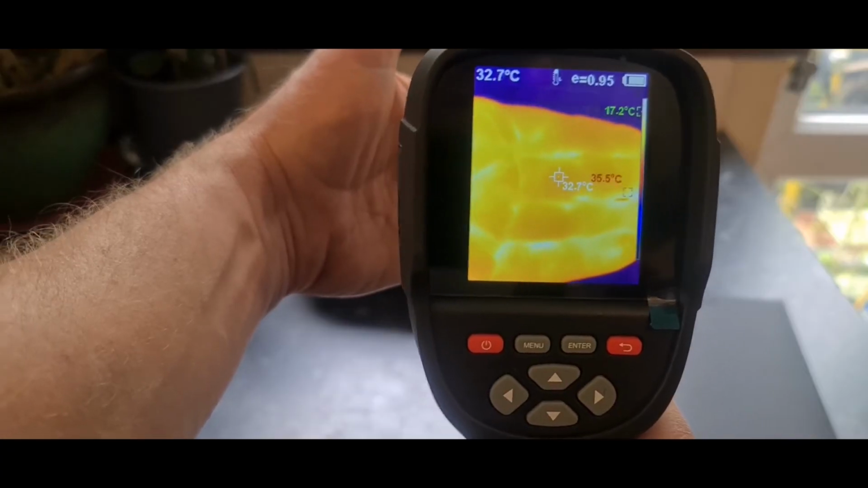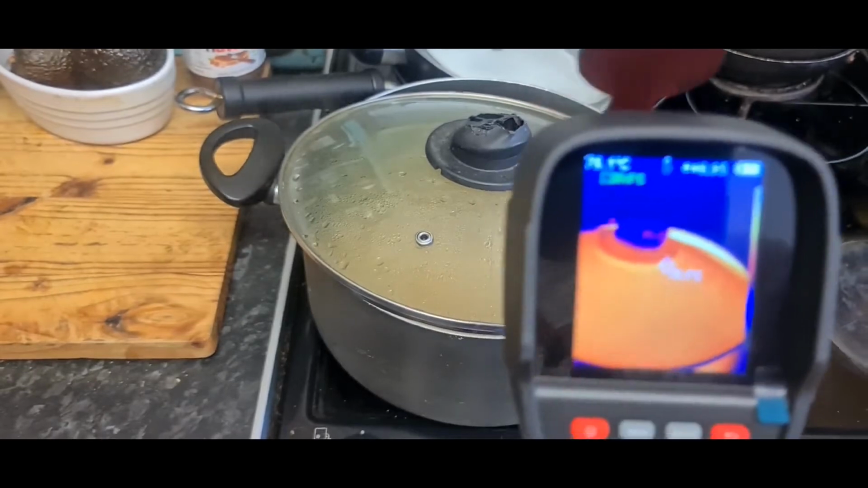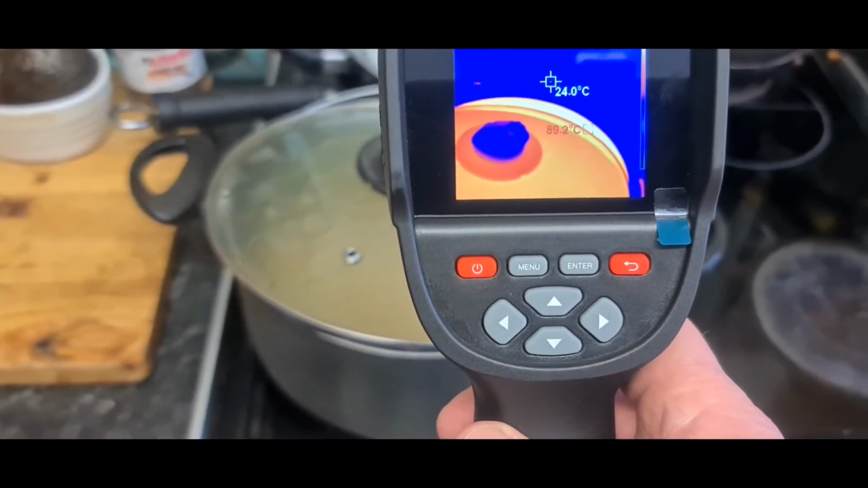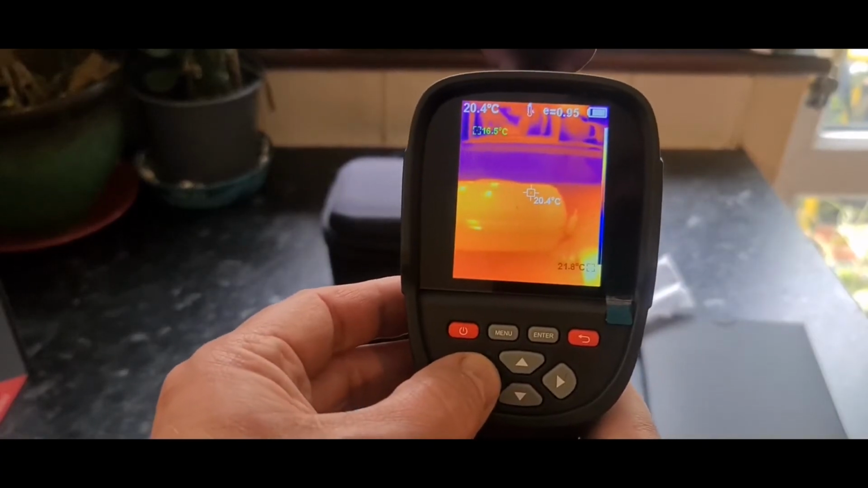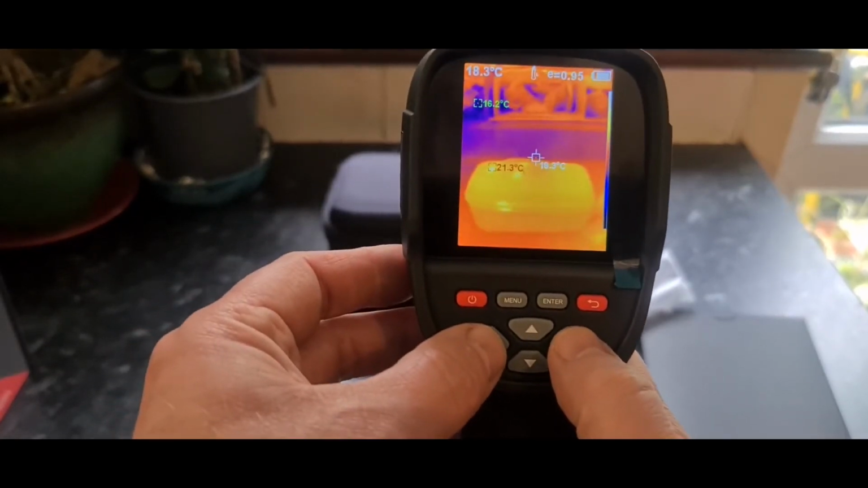If you bear with me a second, we're cooking up some food at the moment, so as you can see there, that suddenly jumps to, I'm hoping you guys can see that, around about 90 degrees, with an outside temperature of 24. So pretty easy to navigate the buttons. As I said, you basically go straight through to the left-hand side here or the right-hand side, depending on where you want to go.